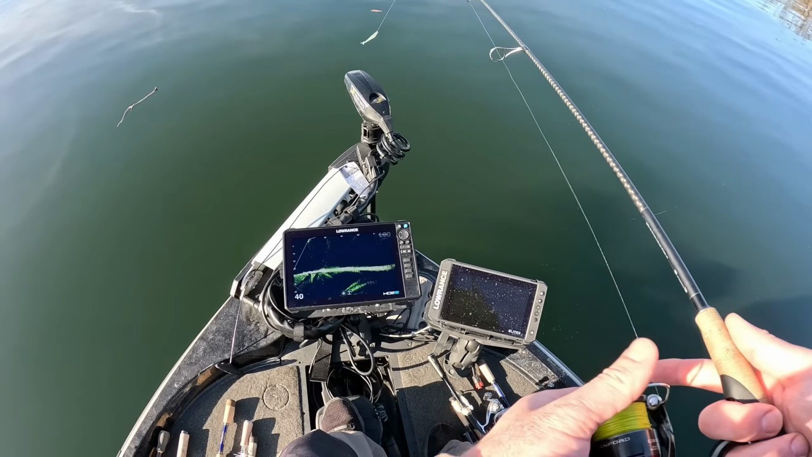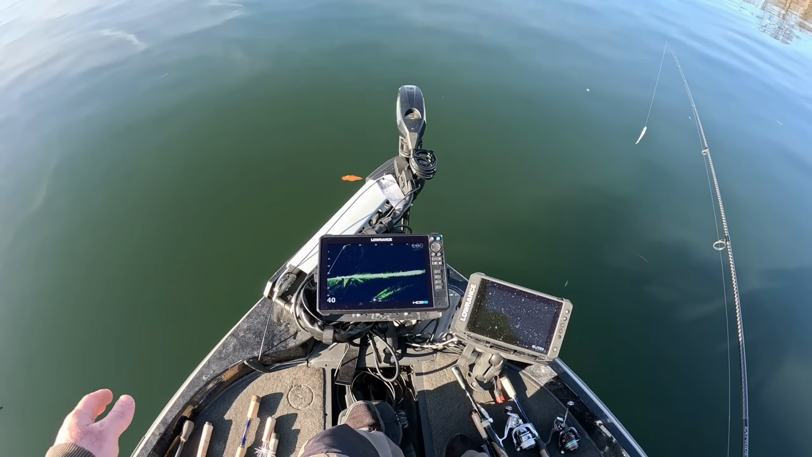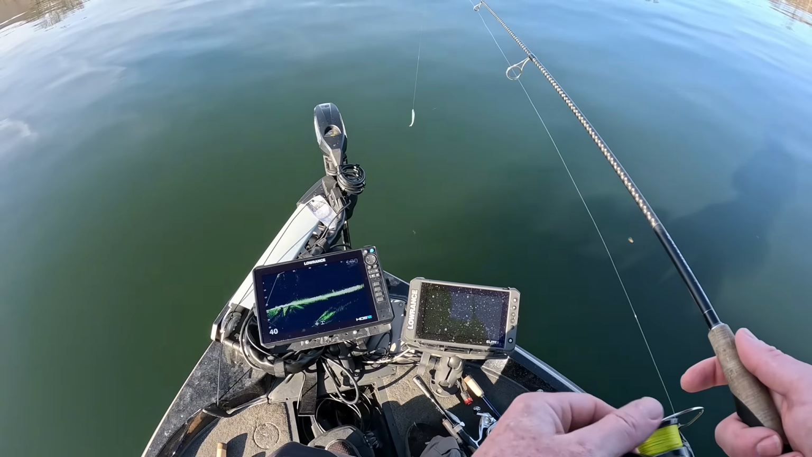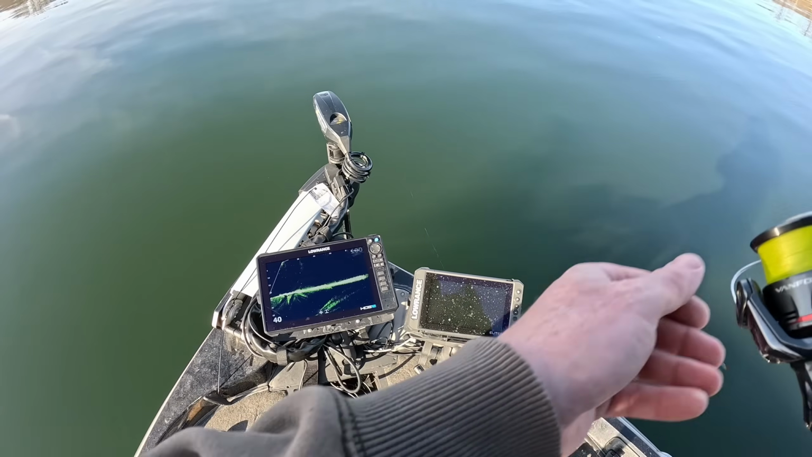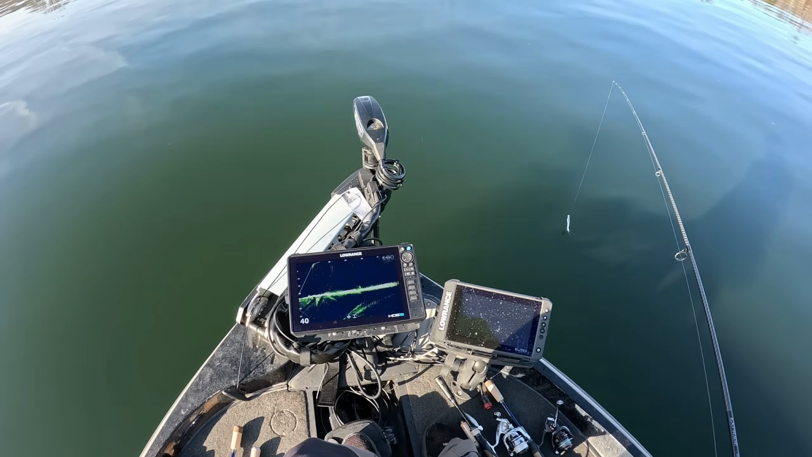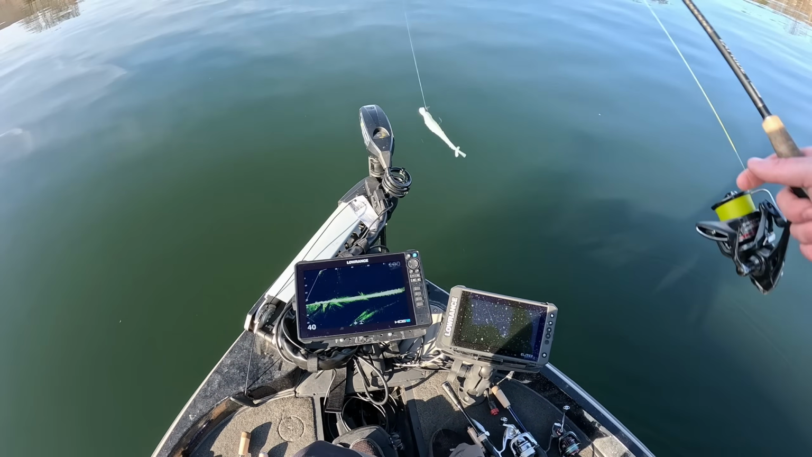This is a really good time, before the traffic gets on the lake, to get out here and catch the biggest fish of the year. That's the biggest. It's a meanmouth, but the biggest smallmouth meanmouth that I've caught so far this year, and it's in frigid cold water, and we're just crawling around.